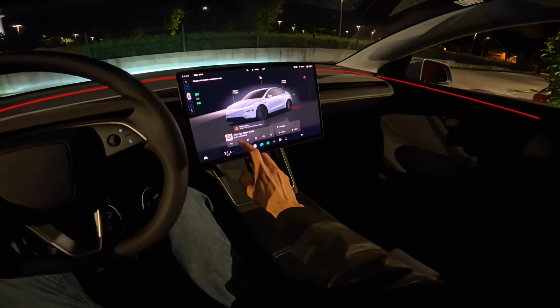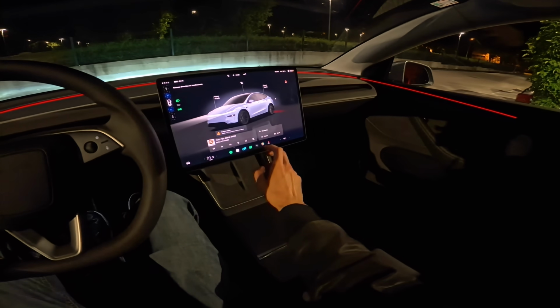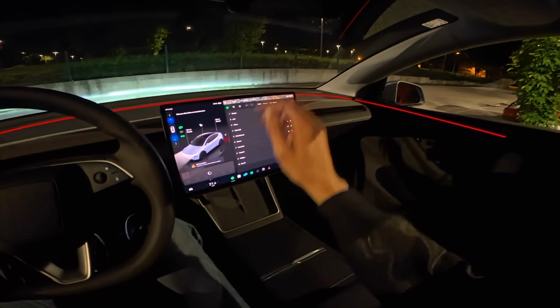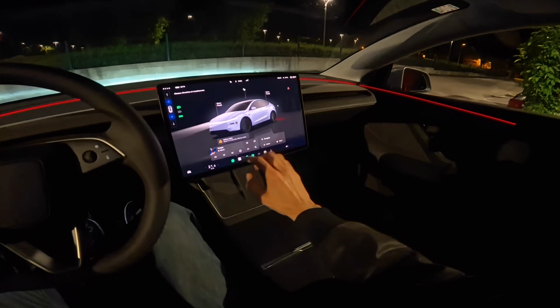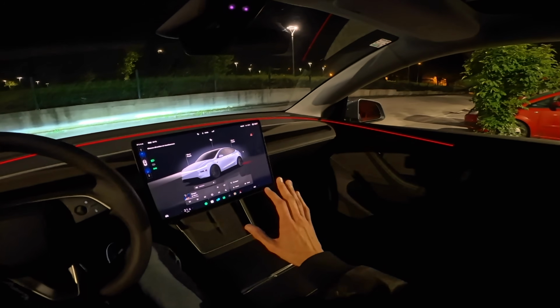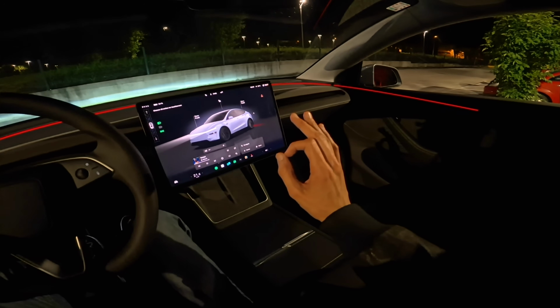Let me play some music here. Okay, there's some news. So I will just go to something Croatian, just short, just so you have a feeling for this amazing sound. One of the best speakers in a car.